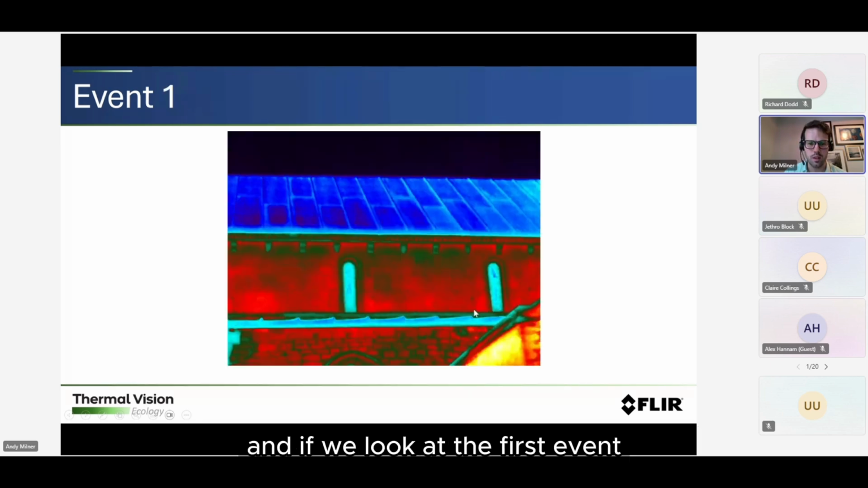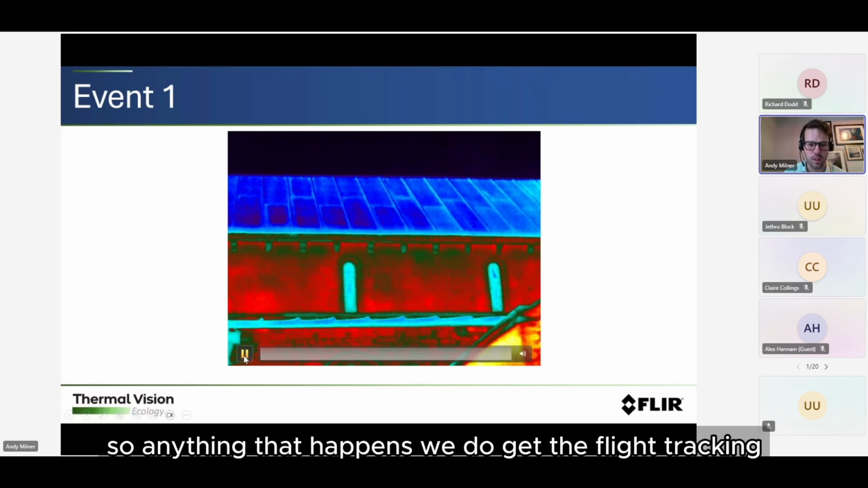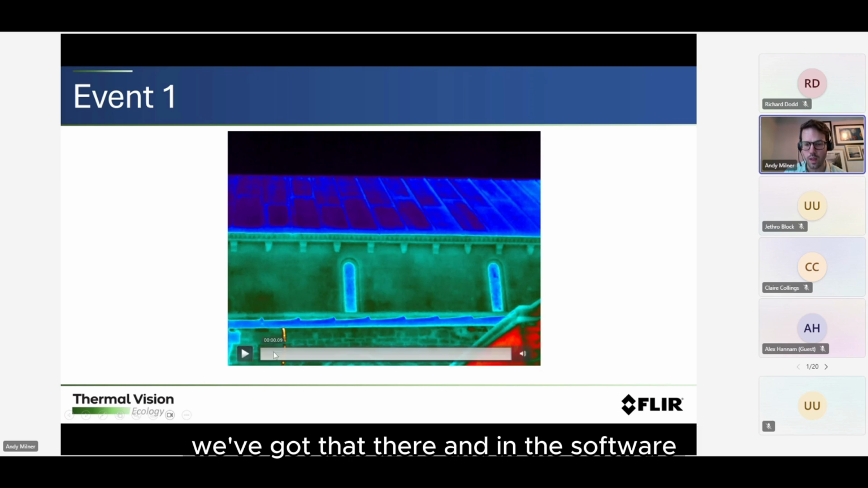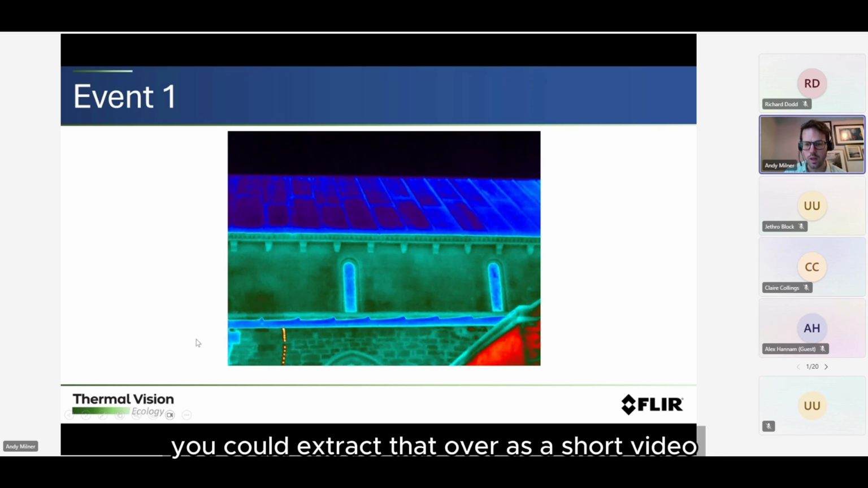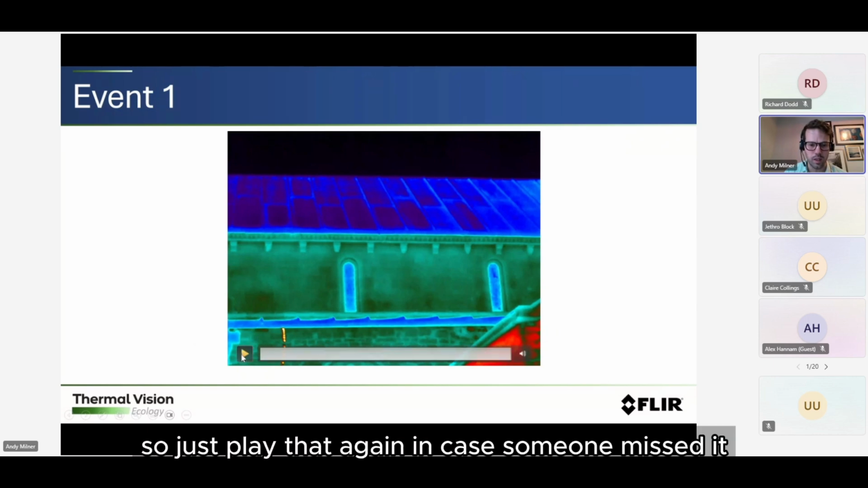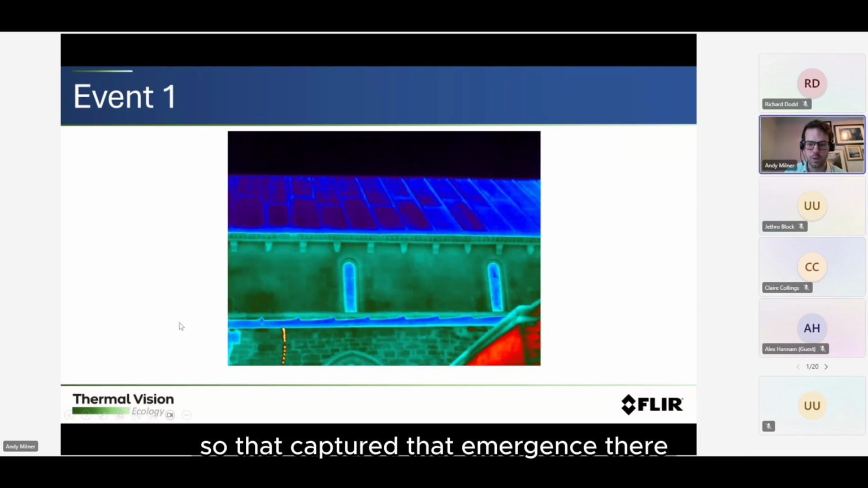And if we look at the first event, I've also applied the tracking filter here as well. So anything that happens, we do get the flight tracking. So if we play this video, this will be the emergence. And as we can see, we've got that there. And in the software, you could extract that either as a short video or as a JPEG. So I'll just play that again in case anyone missed it. So that captured that emergence there.